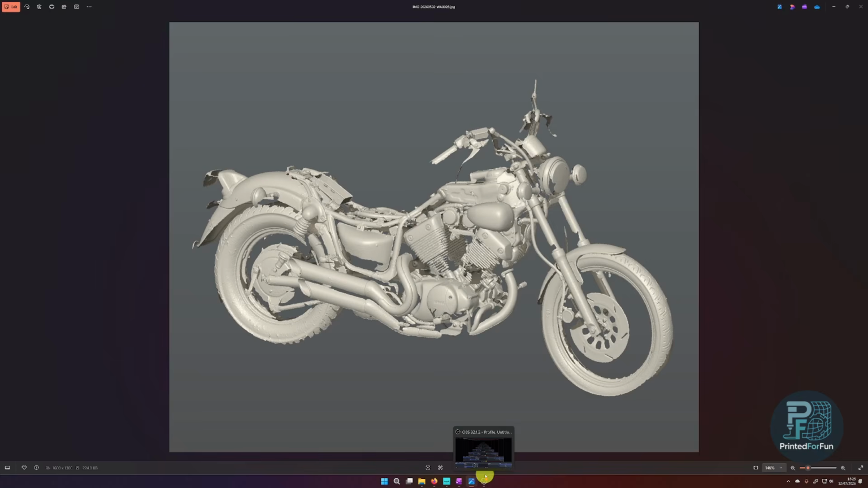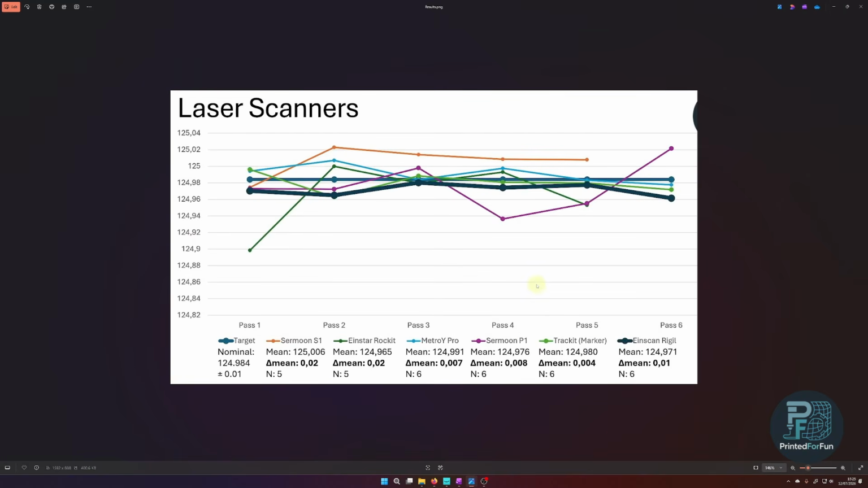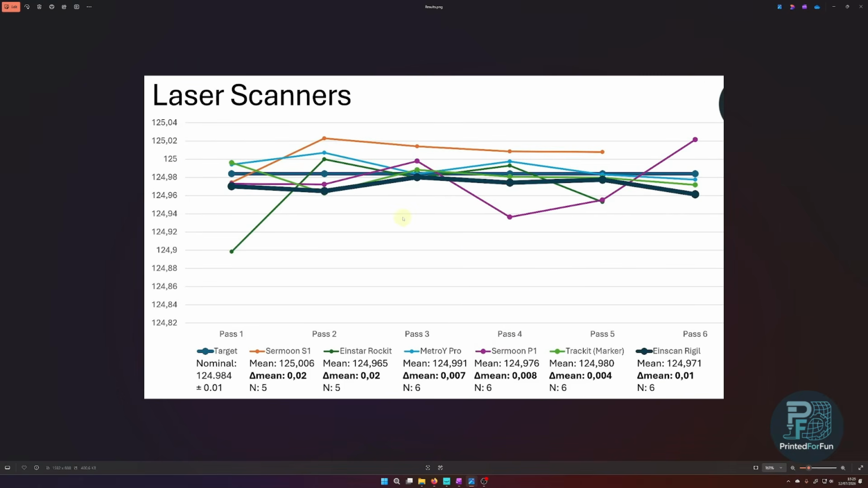One additional thing I have open here, maybe talking about the accuracy of the Rigil. So this is an accuracy chart I created by using my, I would say, standard measuring approach using a calibrated micrometer. The Rigil itself is here in this thick dark blue, and the delta mean of the nominal to nominal of 424.984 millimeters is only 0.01 millimeters.